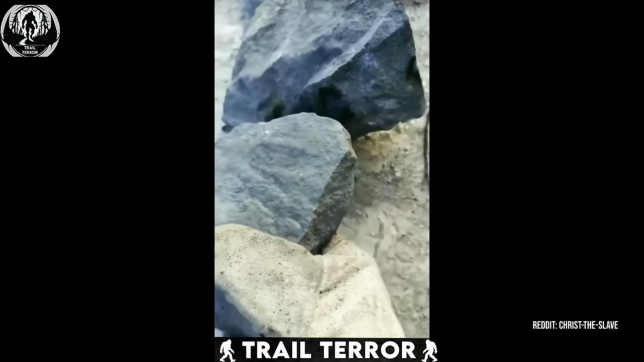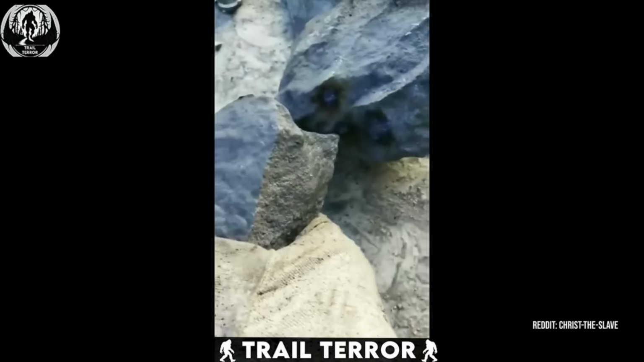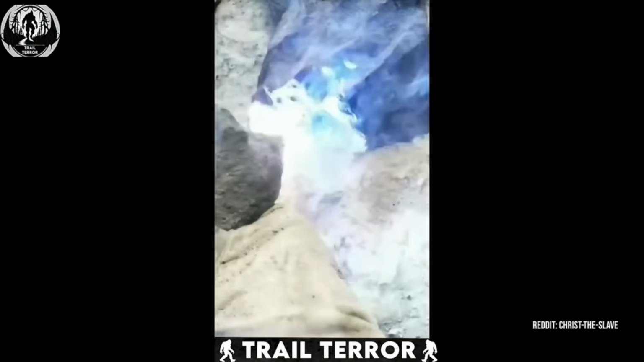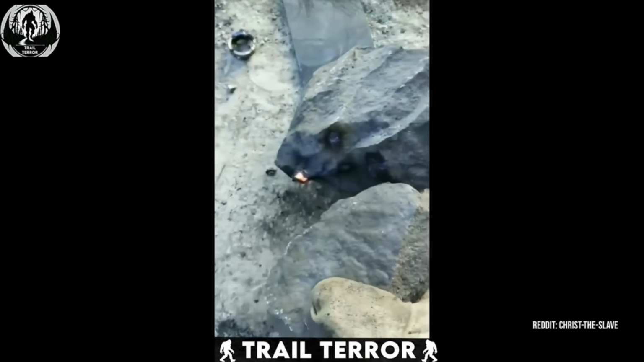The second clip reveals another rock taking things a step further by generating arcs for welding. As the cameraman touches the rock with a piece of another rock, it sparks to life, creating arcs similar to what you'd see in a welding shop. It's like something out of a Marvel movie, reminiscent of vibranium stones from Wakanda.